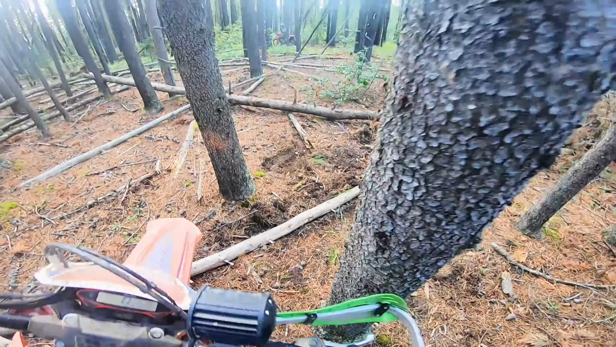Just gonna bounce over this. My ass end didn't slide everywhere on that, which is good. Another nasty angle log. Good technique here. Put the foot down, kind of just bounce over it. Use your suspension, a little bit of throttle, a little bit of clutch.